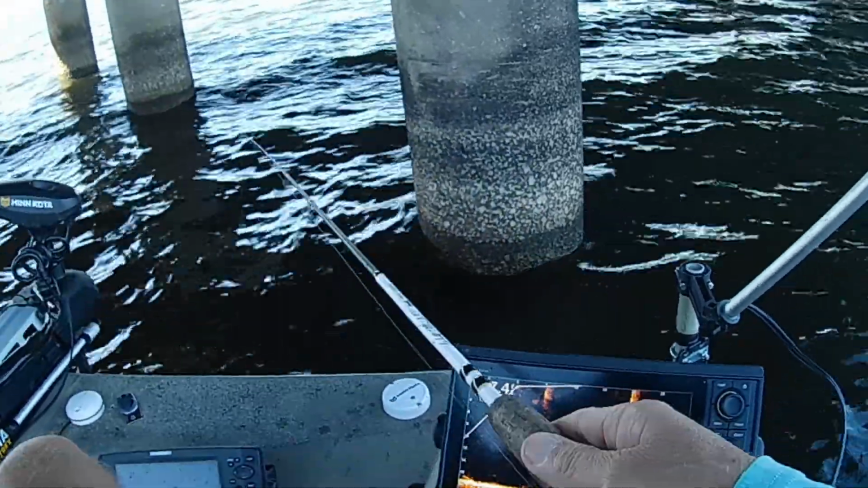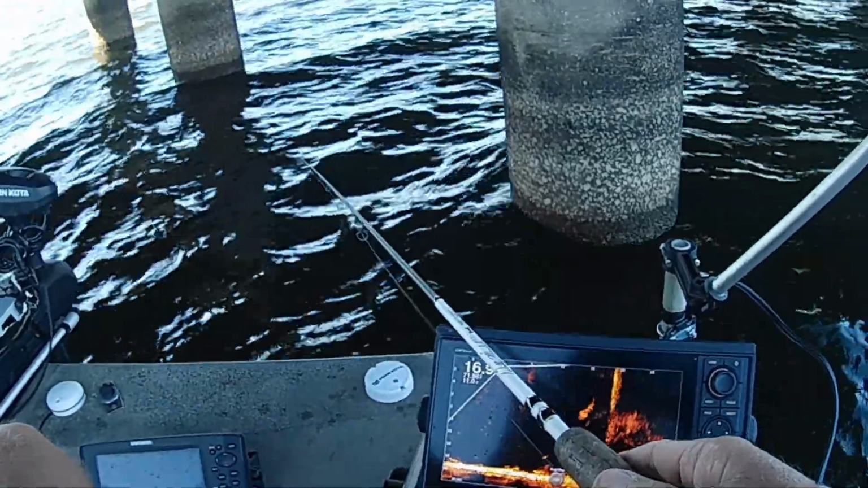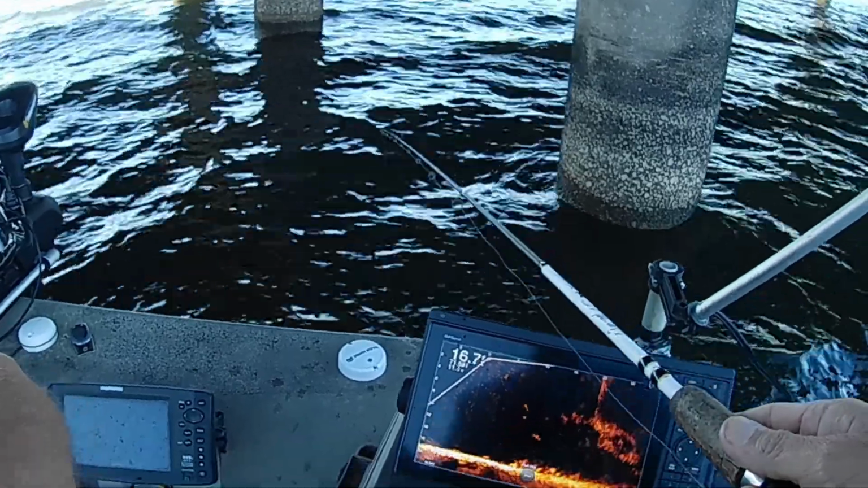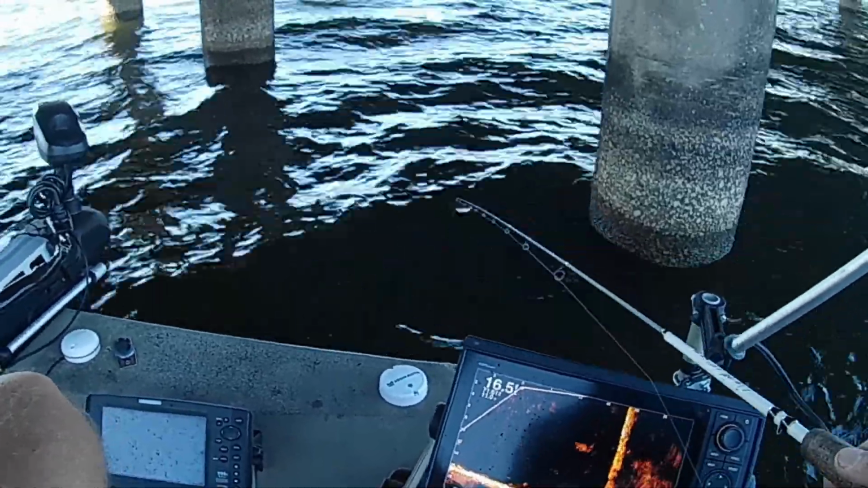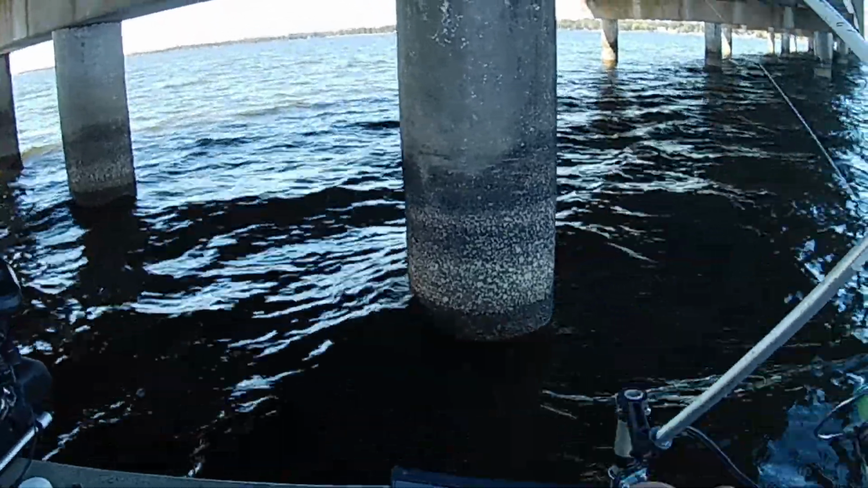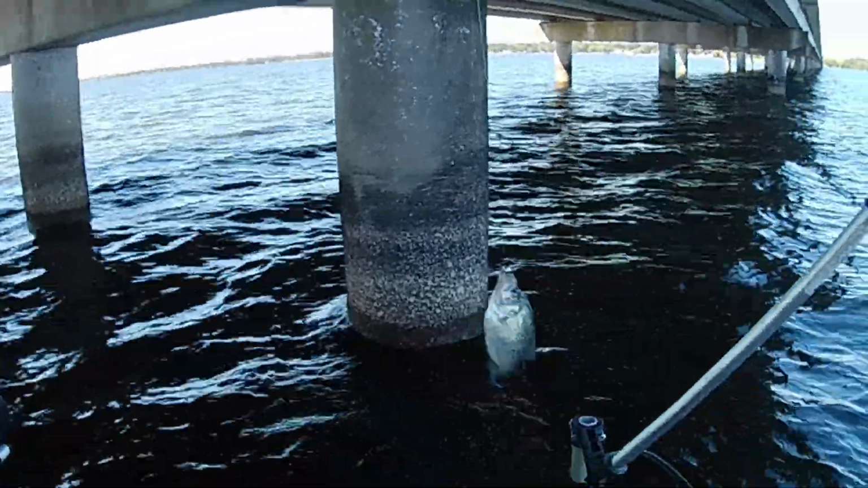Instead of getting on top of them and just dropping it straight down to them, I can see all the way down through there, and I'm just casting and swinging this jig and swimming it down through the fish. And there's another one. There he is. Another keeper.